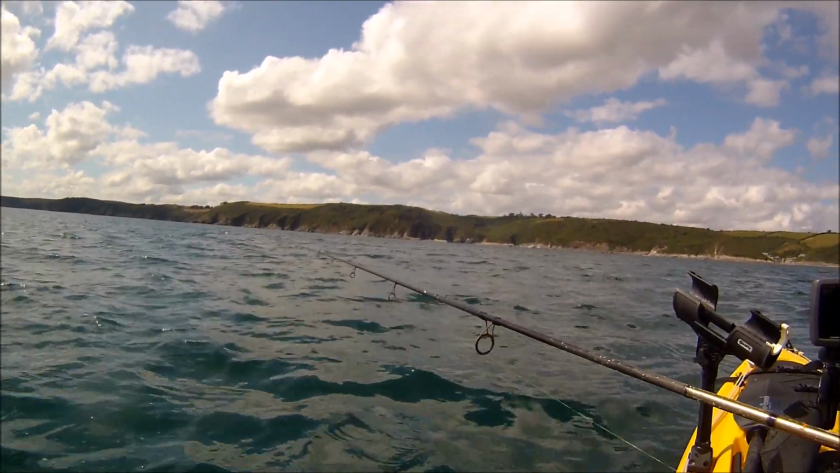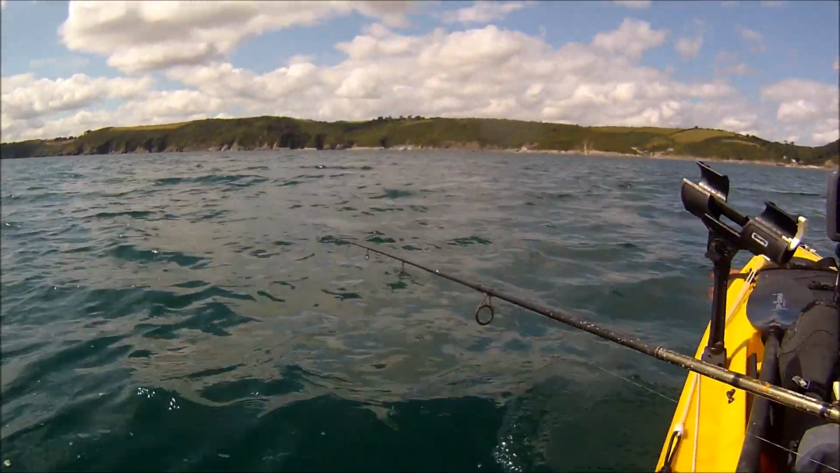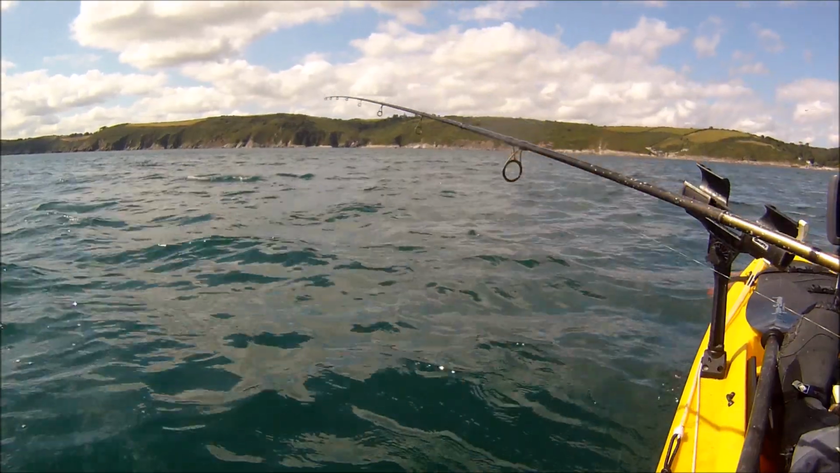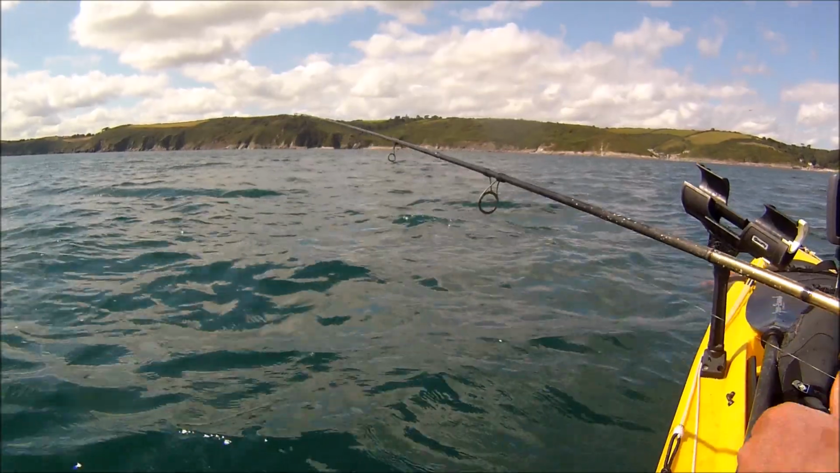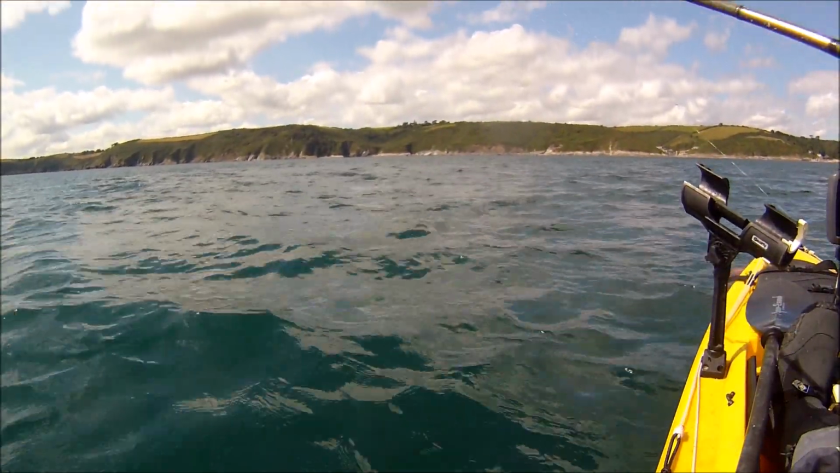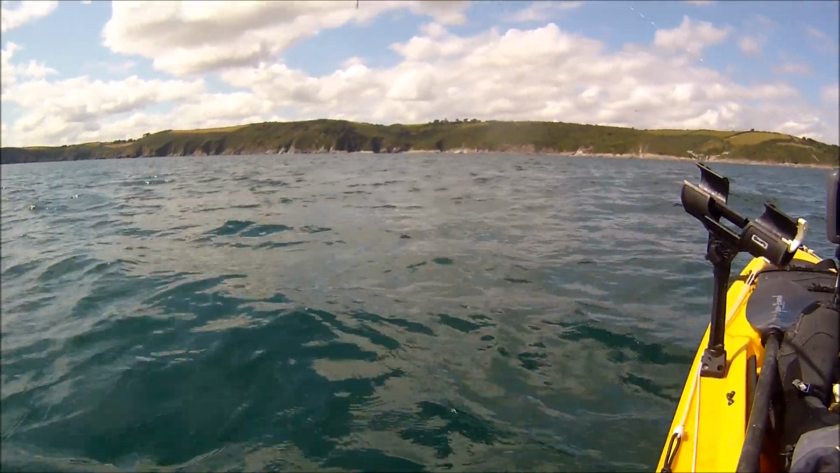And that's a good thing about having this speed jig, because it is possible to get down quickly. Yeah, and they're still showing down there. And we're in again.